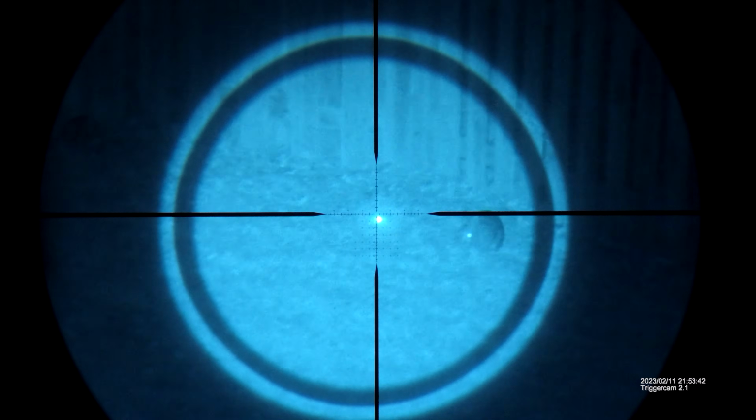Now, here is my neighbor's yard. This is about 100, 150 yards. So if you look over on their deck, we can see pretty well. I'm kind of surprised we can see that that's a grill. There's some patio furniture. I can see a fence back there. I can see a lot of debris here. I'm pretty surprised how well I can see through the optic here, and the sheer amount of detail I have, telling exactly what things are. It's pretty impressive.